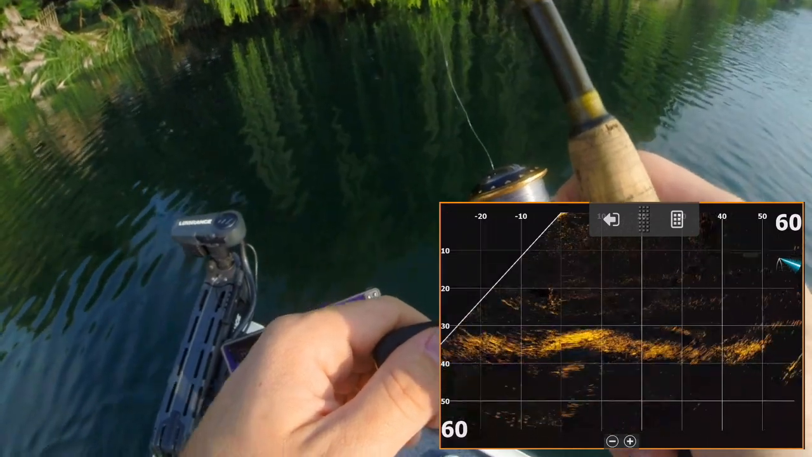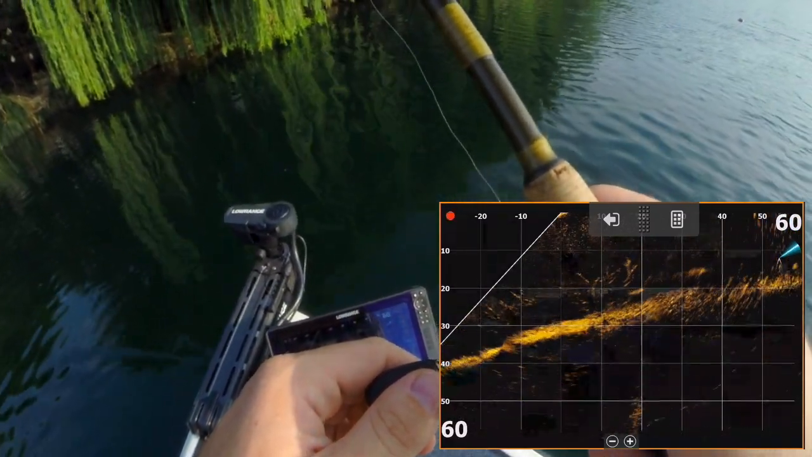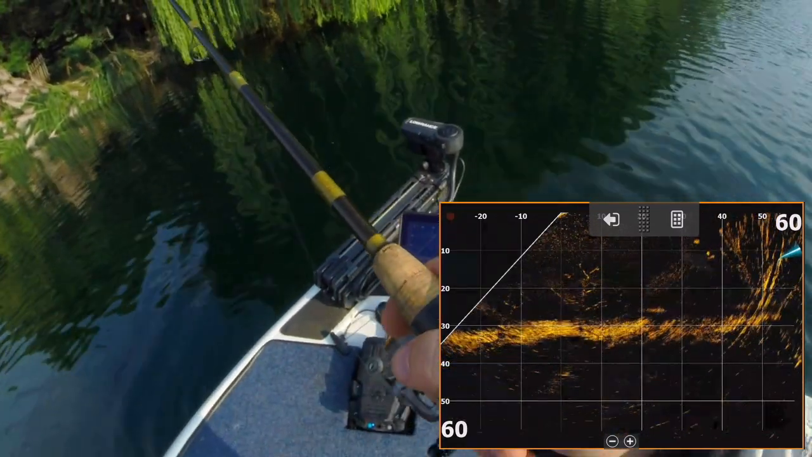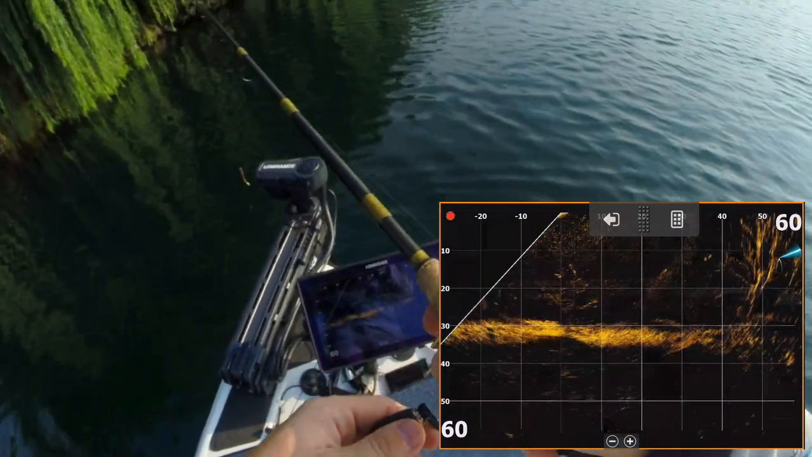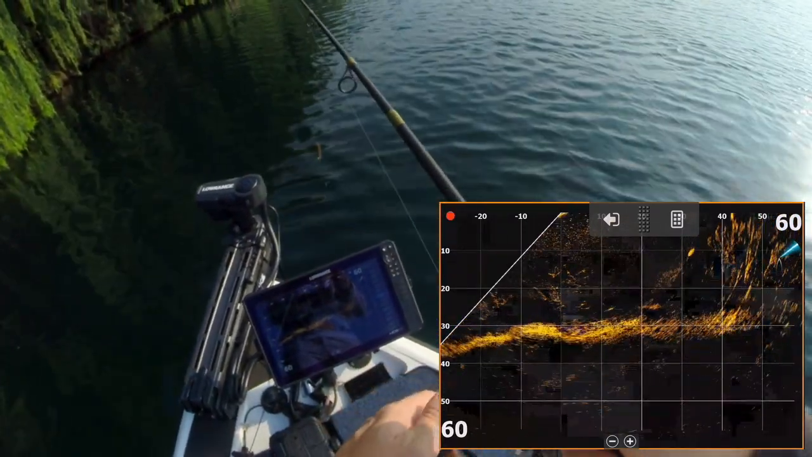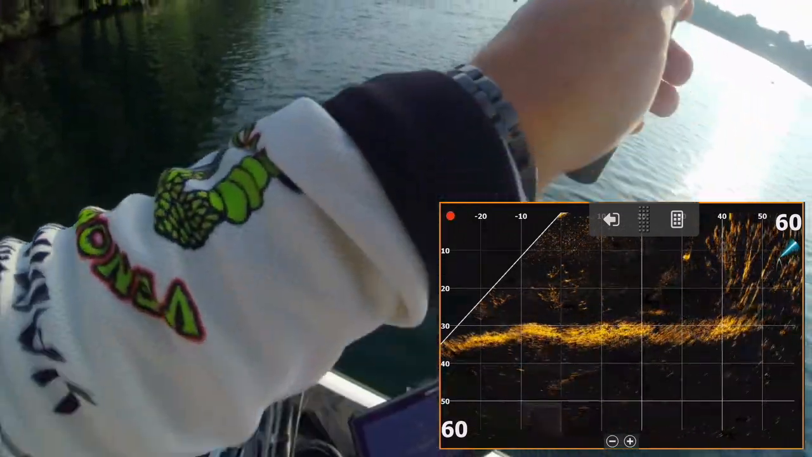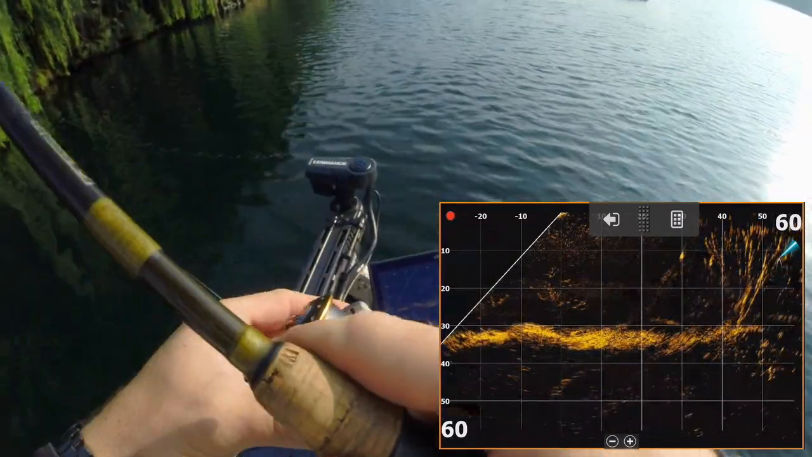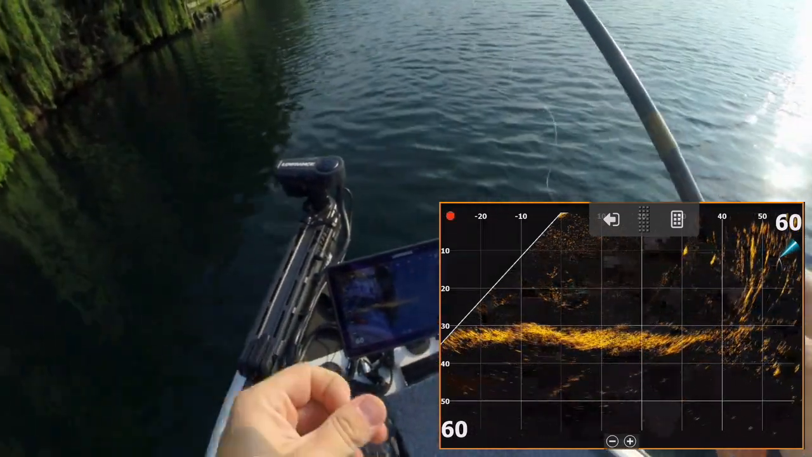So here I've moved off the structure slightly, and you can see that is 50 foot away, and we're getting that entire tree in. So I'm just letting the trolling motor turn slightly. Let's just get that whole tree in, and you can see those fish at 30 to 40 foot away on that tree. Let's give it a cast. Those fish are just suspended in 10 foot next to that tree.